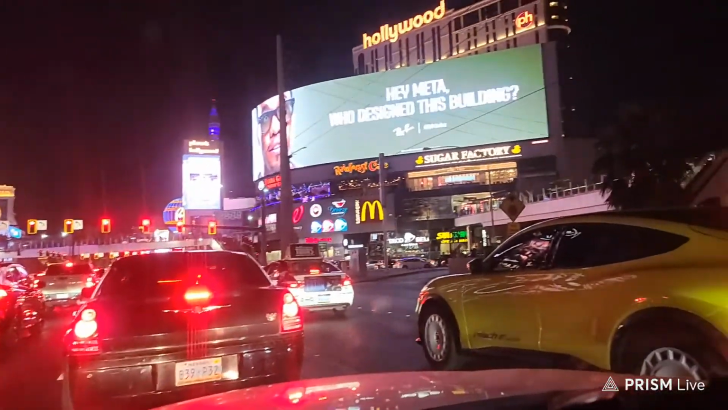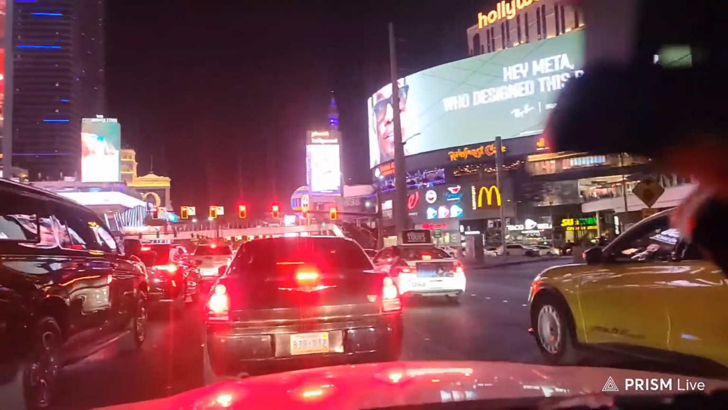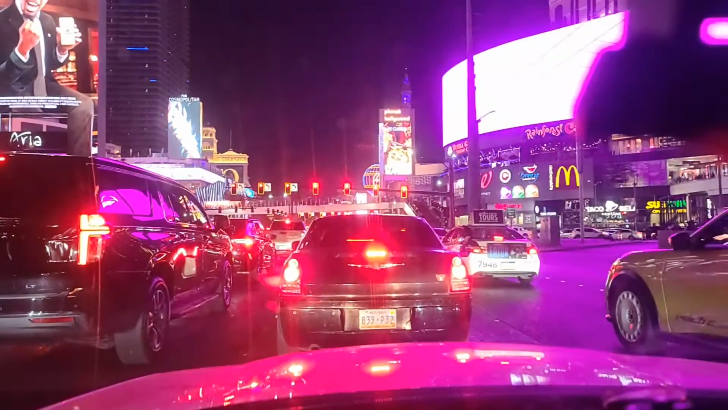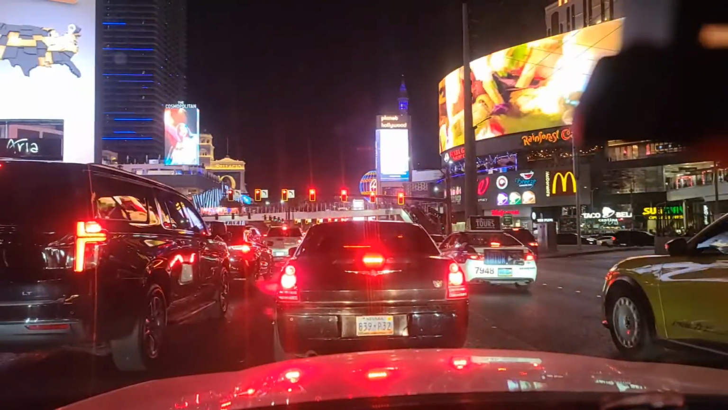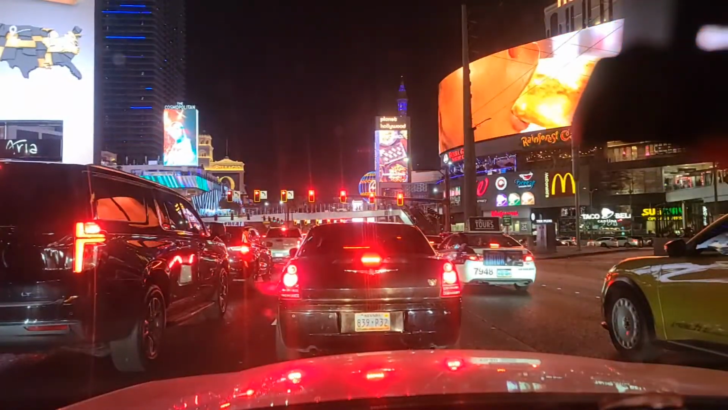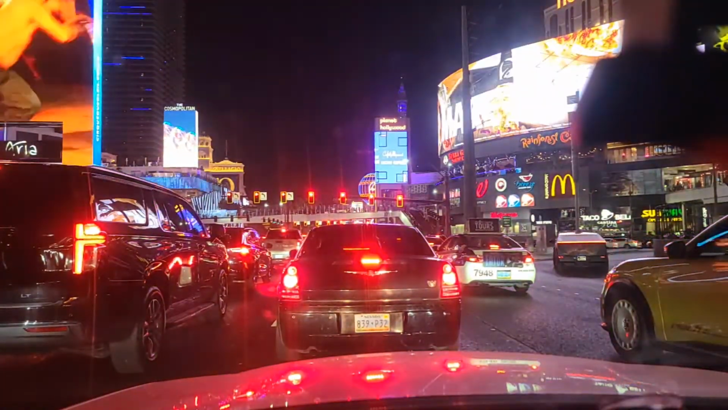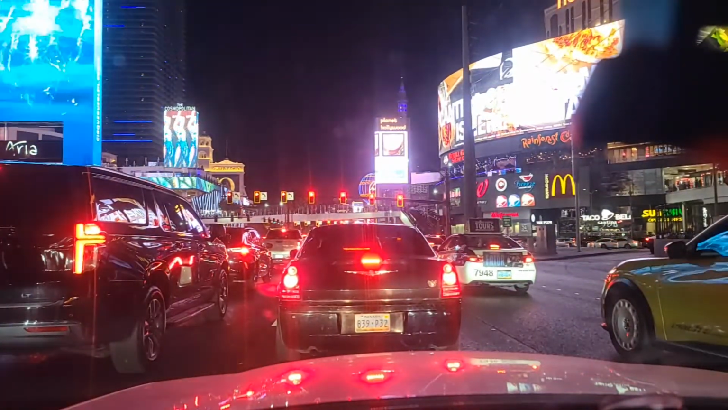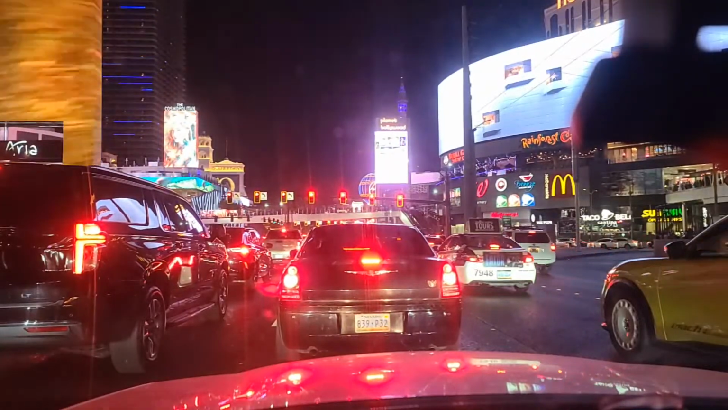As well as Bubba Gump Shrimp Company over here, Sugar Factory, Rainforest Cafe, and McDonald's. As well as Taco Bell. Yeah, the stream always seems to lag for me for some reason right in this area, which is kind of ironic considering I have T-Mobile, and T-Mobile Arena is right over here off to my left for the Golden Knights. That's their home. But this area right here at Harmon especially, the light at Harmon right in front of us, always seems to lag for some reason.